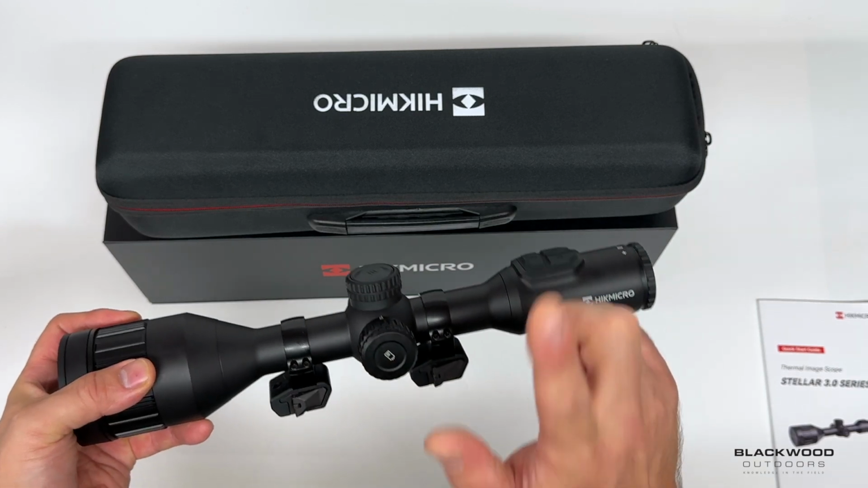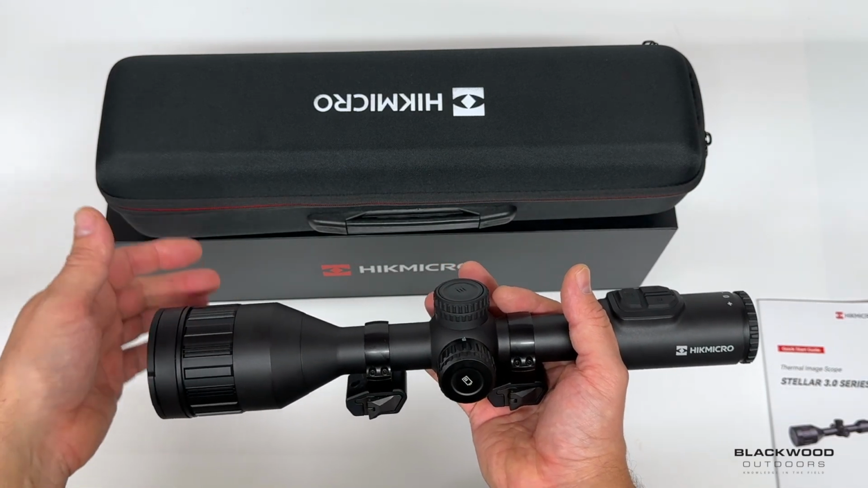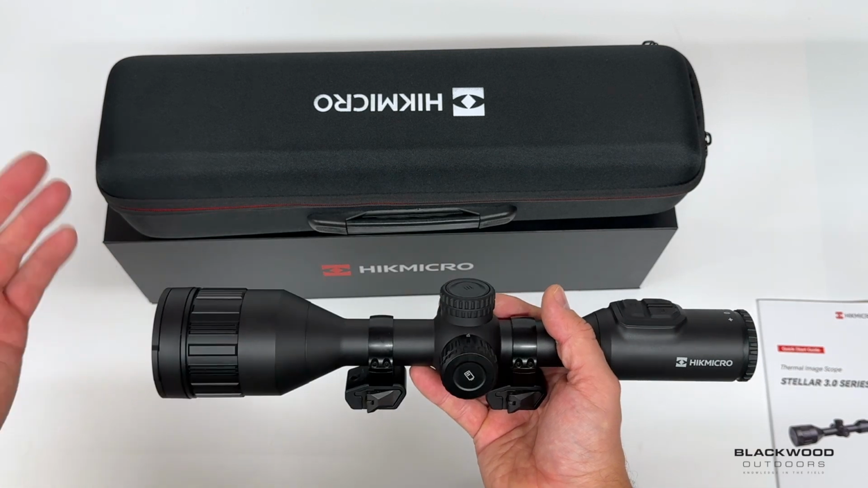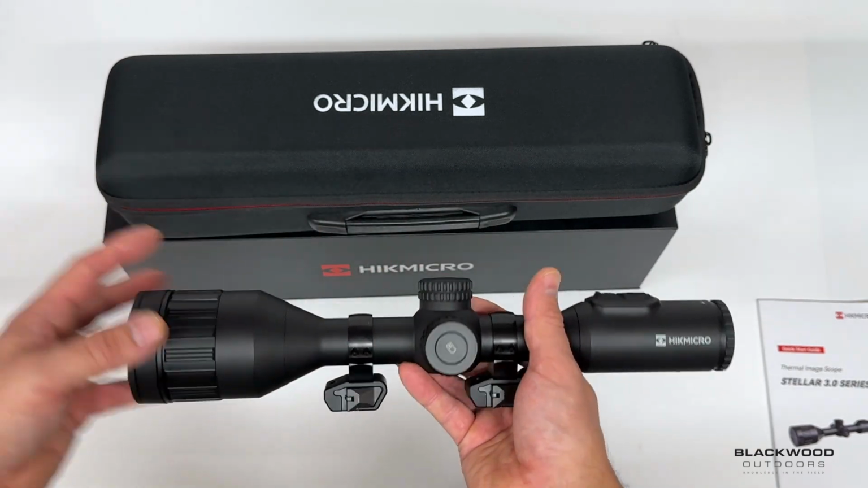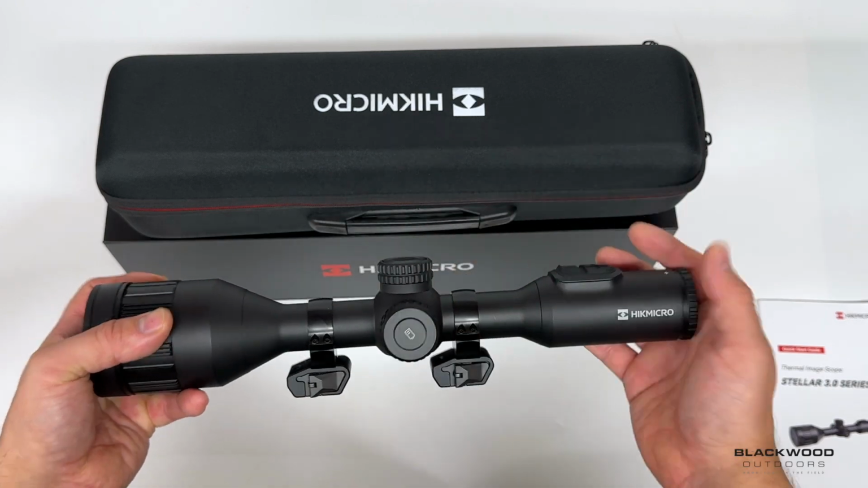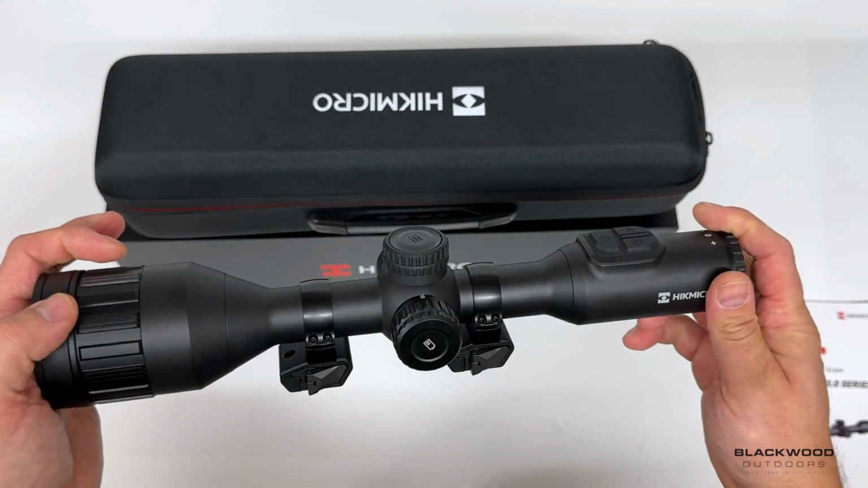Don't quote me on that, I might be wrong, but it does have the LRF external. Not a problem, everyone uses the Alpex 4K, but once you've got the inline system, it's just a bit neater. Obviously it's 640 as well, and the display for me. And then the top end model, yes, high resolution, 60mm lens, but I think this is more value, so I would go for the SQ50L, this model for sure from the range.